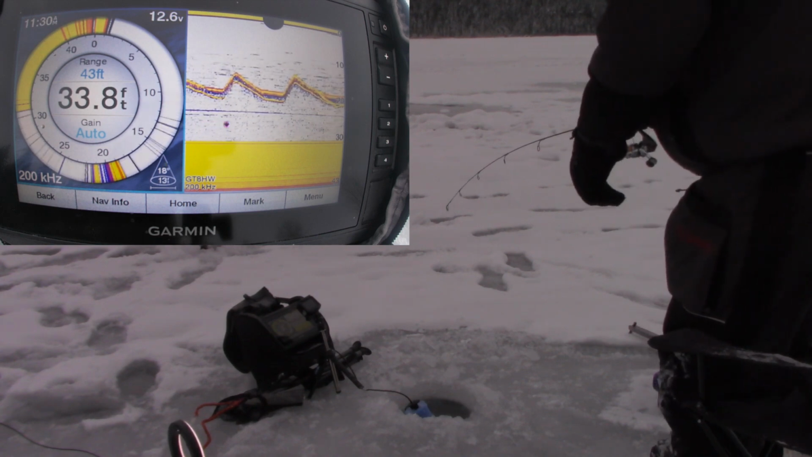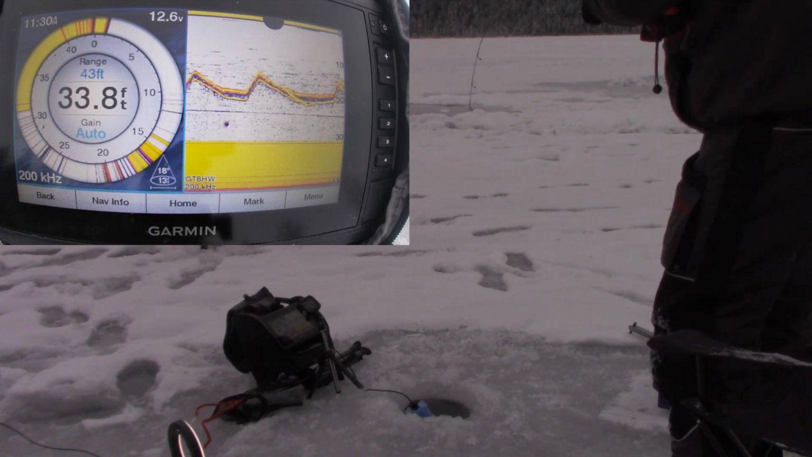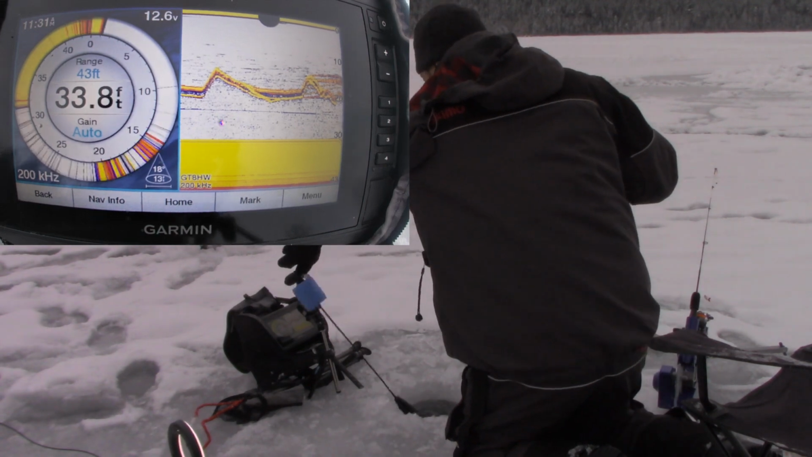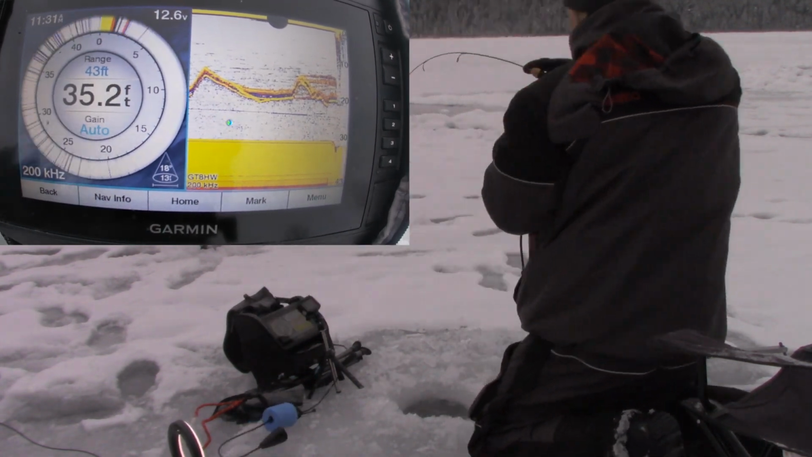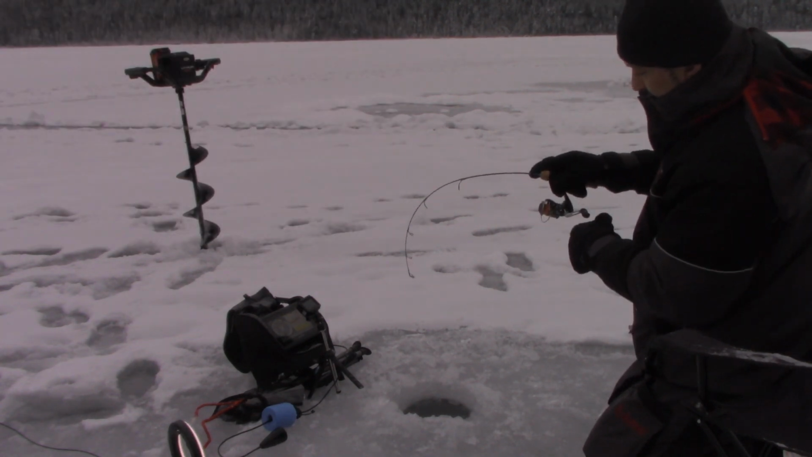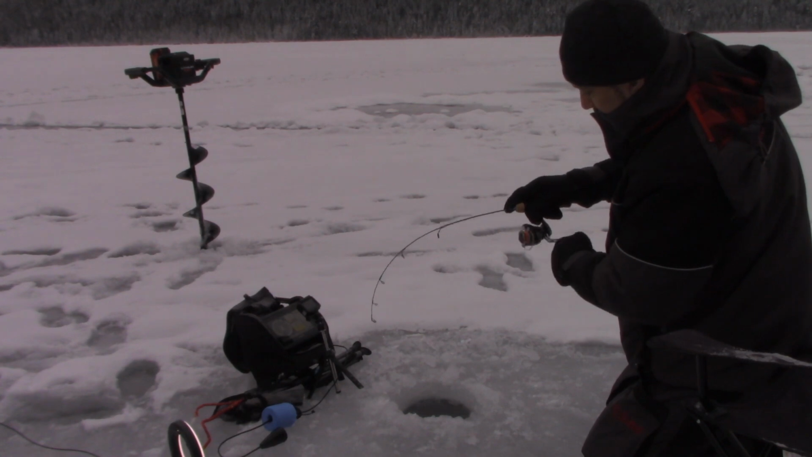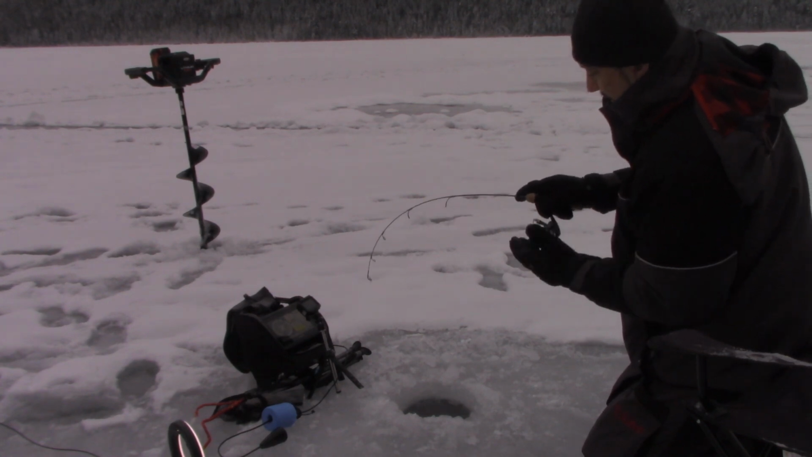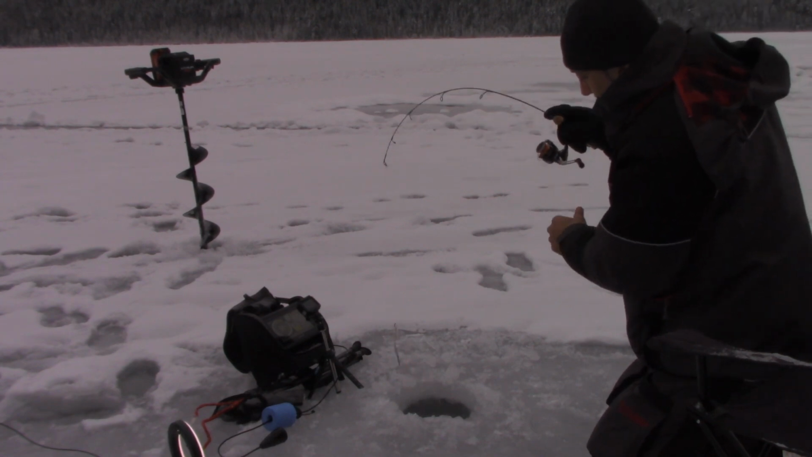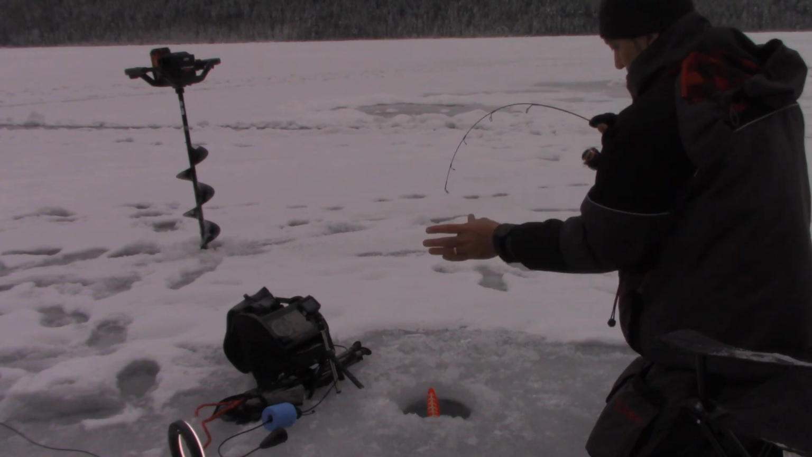There's a fish, guys. I see one. Oh, he bit me. There we go. Fish on. So like I said, don't be afraid to use flashers. Like I said, it'll attract them. And let's see this guy. Nice. Oh, nice splake, looks like.